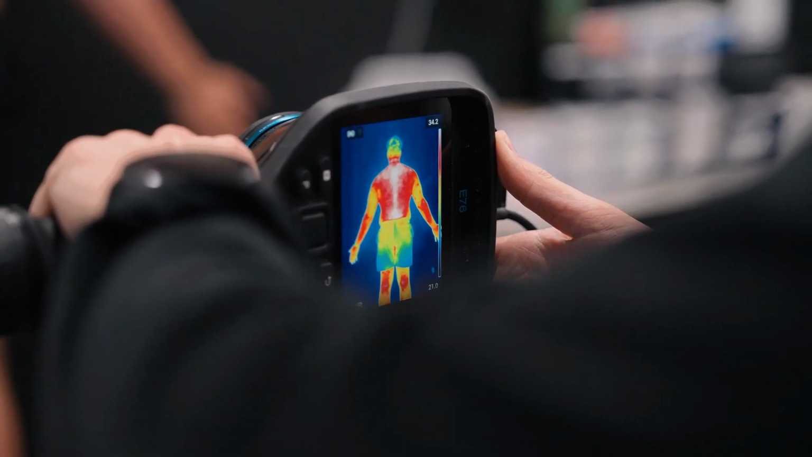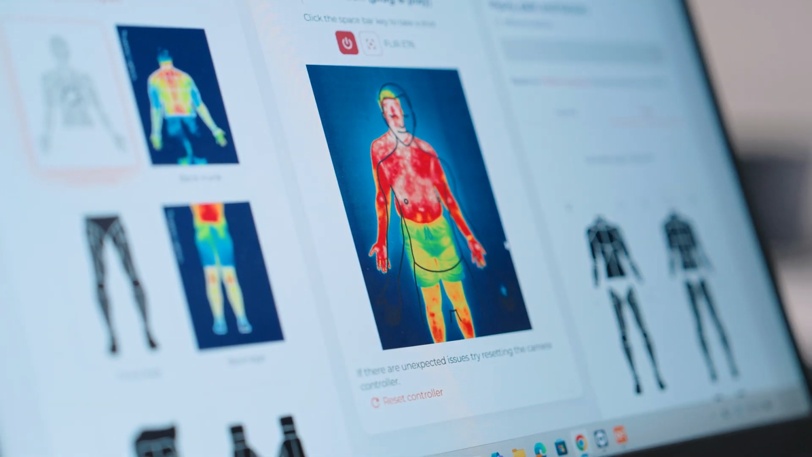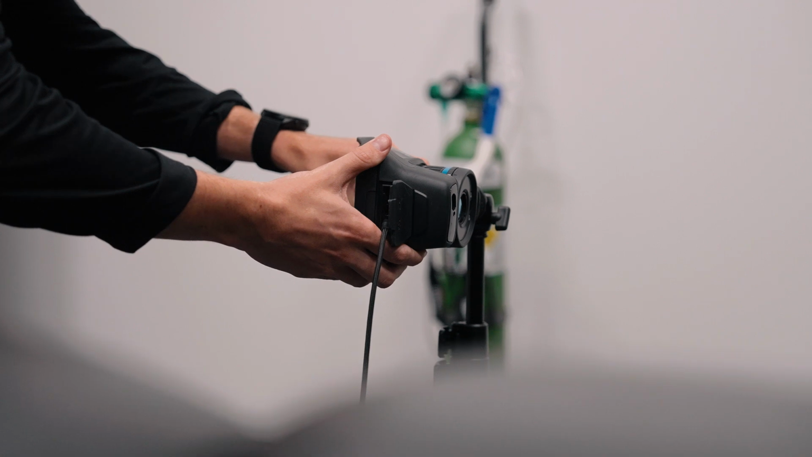specific needs. Thermohuman enables us, in a matter of minutes, to take a pretty sophisticated but albeit simple image of the body, both front and back, and then again, within a matter of minutes, we have very physiological information about how your body is responding right here, right now.